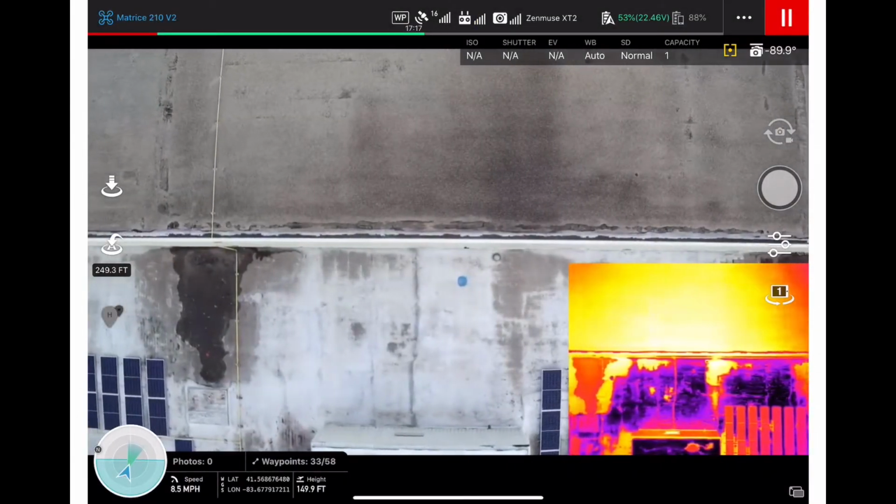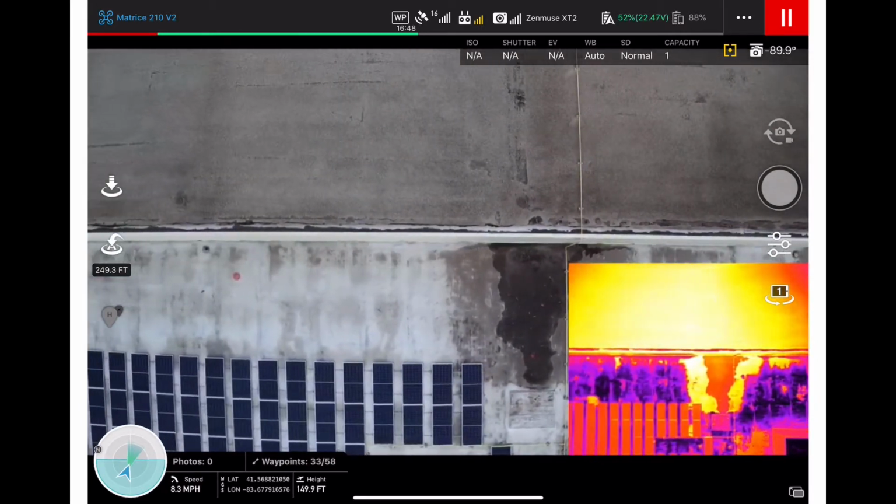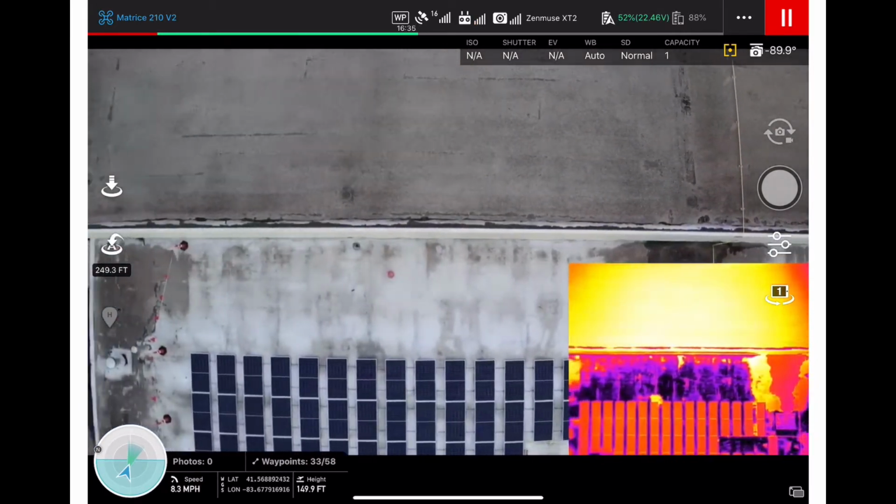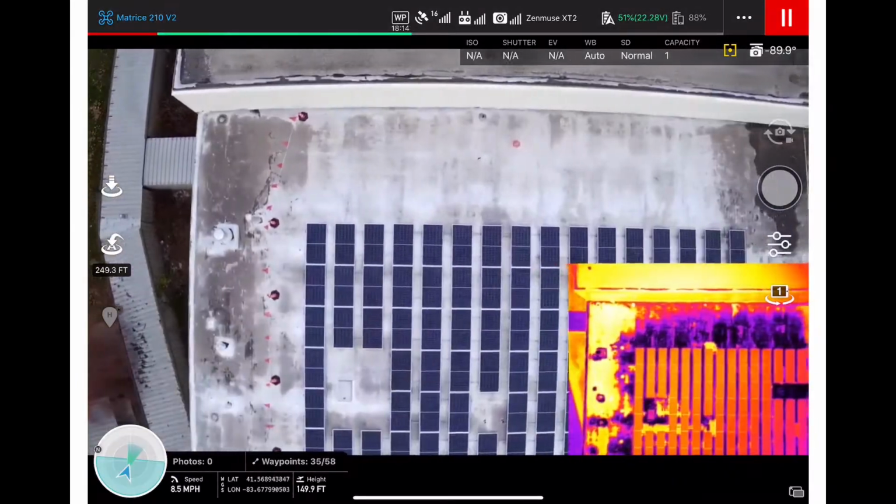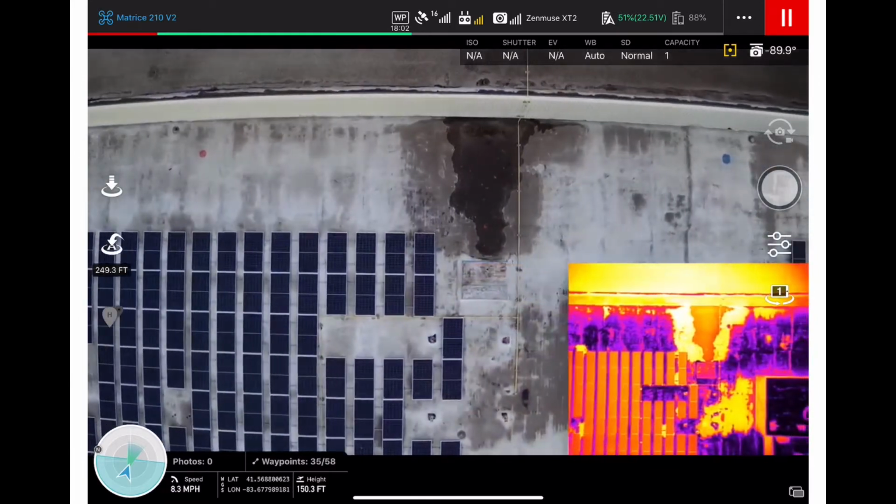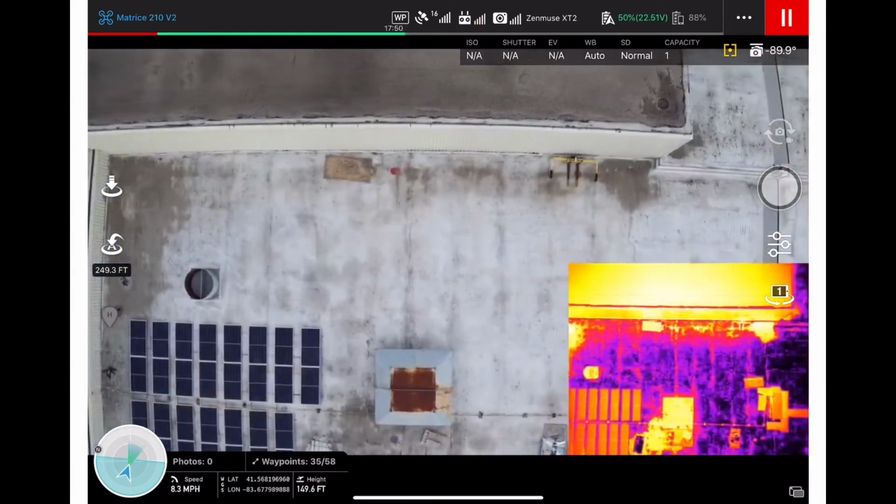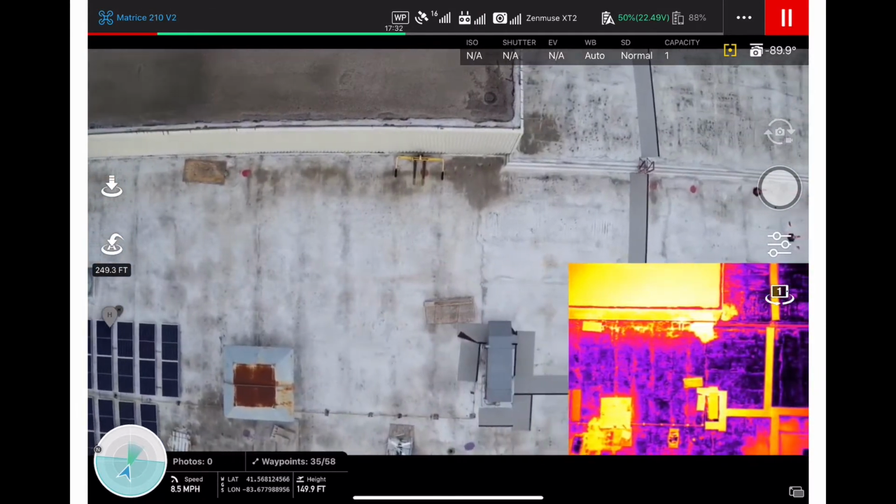So we have the lower portion and the upper portion. You can see the lower, I believe it looks like it's not insulated based on the temperature difference. And if anything, the white surface should be cooler if it was insulated than the black, because it's not absorbing the sun, heating. That's why it's important to understand what we're looking at so you can tell.